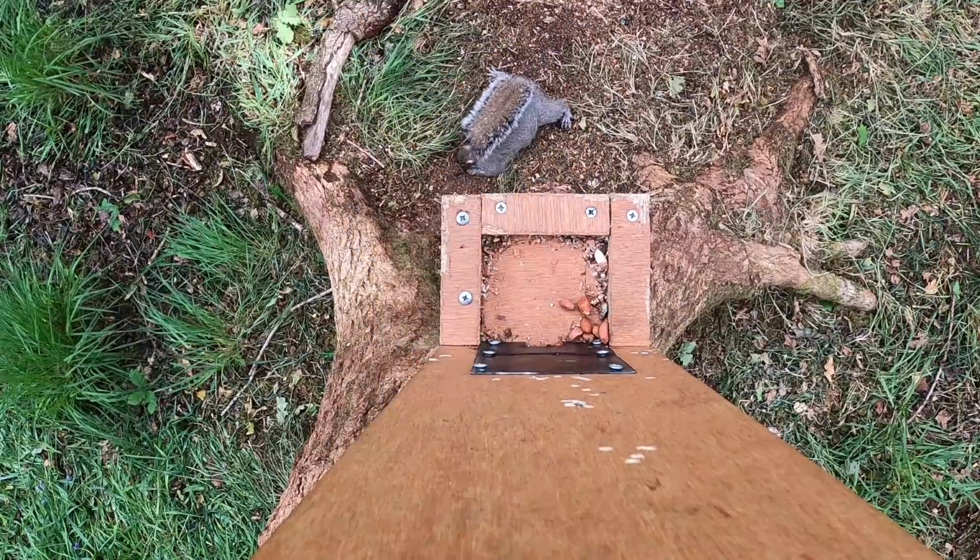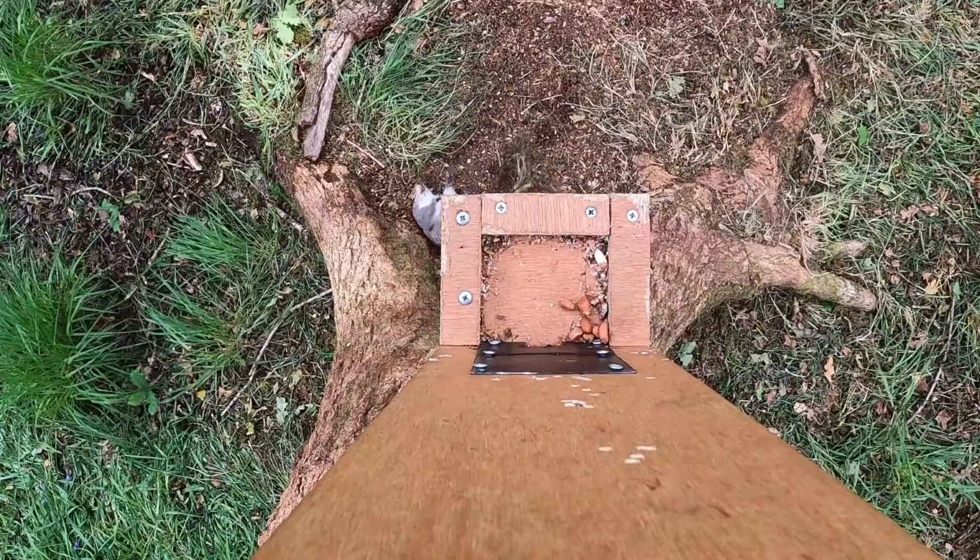Absolutely poleaxed it there with the .177 pellet, straight to the brain box, barely a flinch.